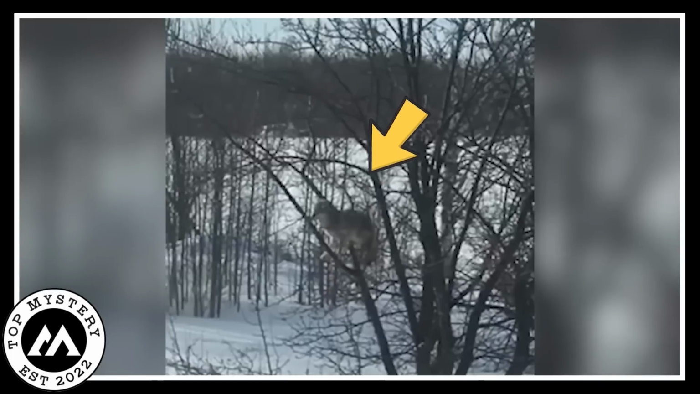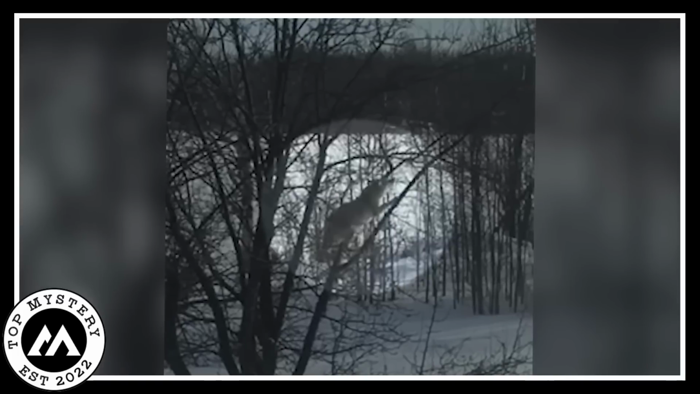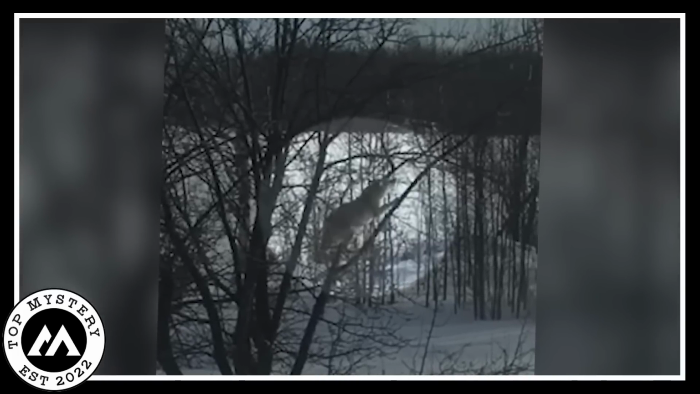After all, this particular one seemed different, like it held a secret. The mystery of this peculiar coyote remains unsolved, leaving everyone curious and eager for answers. How did it manage to ascend the tree? That's the question on everyone's mind.